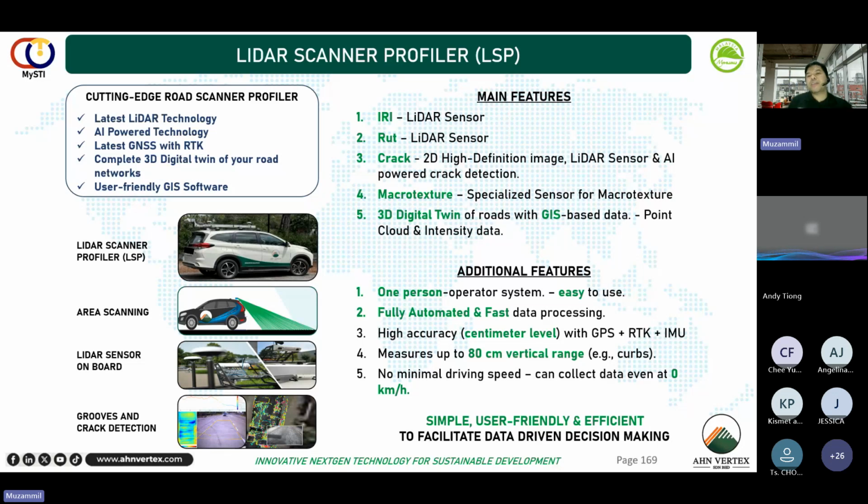High accuracy, centimeter level. This is what I explained earlier, because we have RTK, real-time kinematics. What it does is this LiDAR LSP will shoot the signal to the RTK tower by Japan, and also to the satellites. This enables the 2 centimeter accuracy for each point cloud that we've collected.